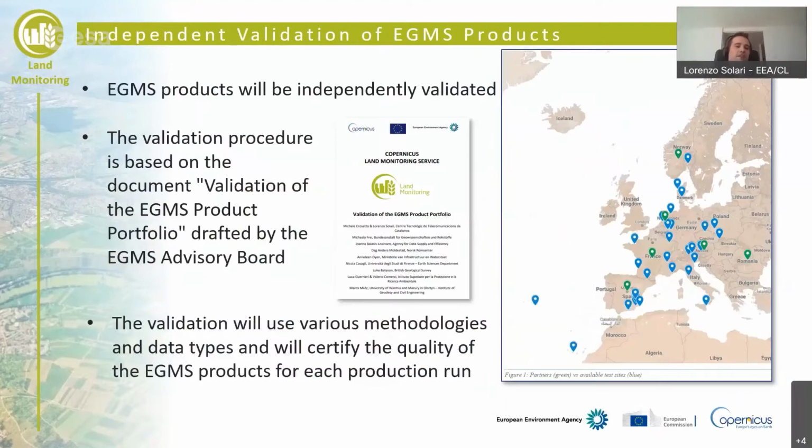Another key part of the implementation of the EGMS is validation. Validation is clearly relevant for every InSAR product, but especially when we speak about the continental scale product. And the validation is based on the document validation of the EGMS product portfolio, which has been drafted by the EGMS advisory board, which is a group of 9 people coming from different European entities and countries, experts of InSAR.